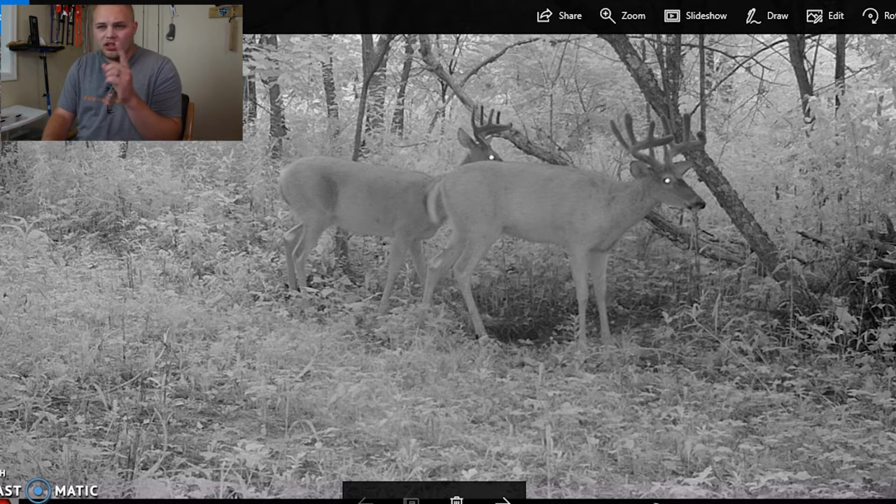His body does look a little bit smaller than that front one, but I would guess they're probably the same age. Their chests look about the same. I'm not very good at aging deer. I'm not very good at trail camera anything, but I would guess 3.5. Their legs still look a little long, so they're definitely not a 4-year-old.